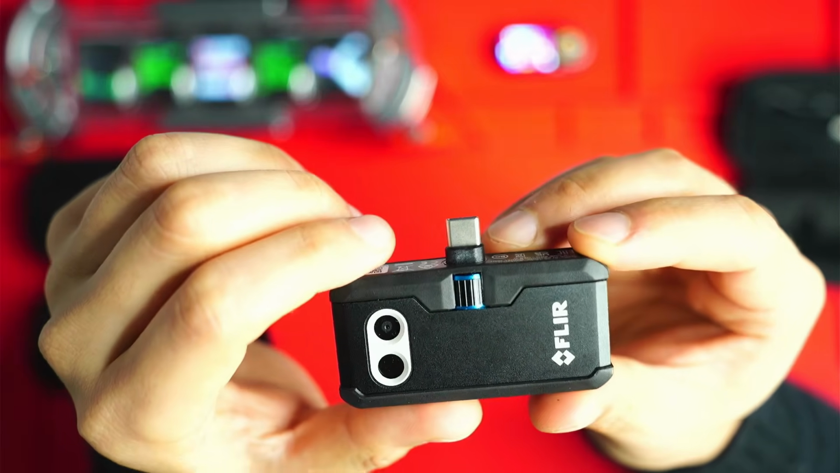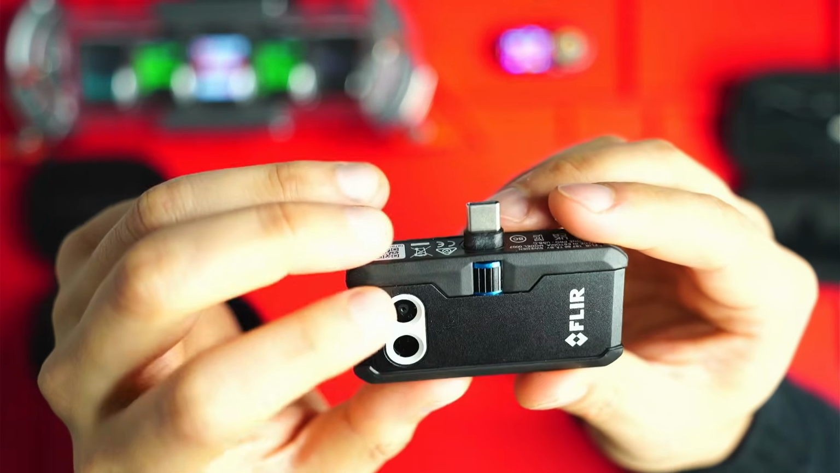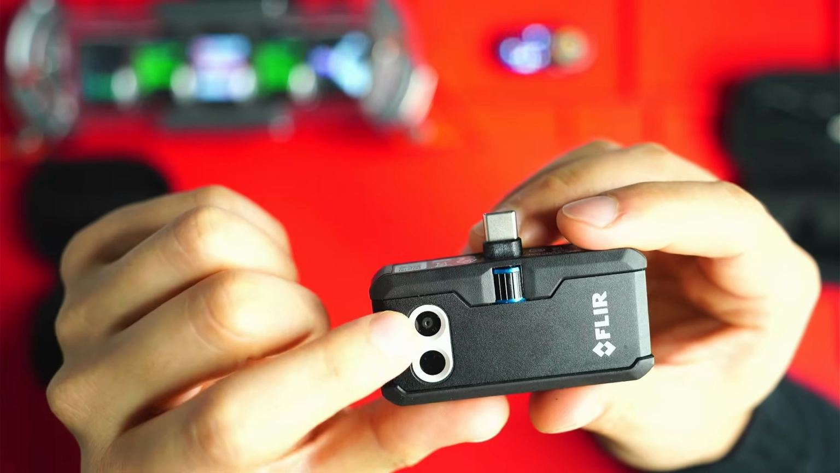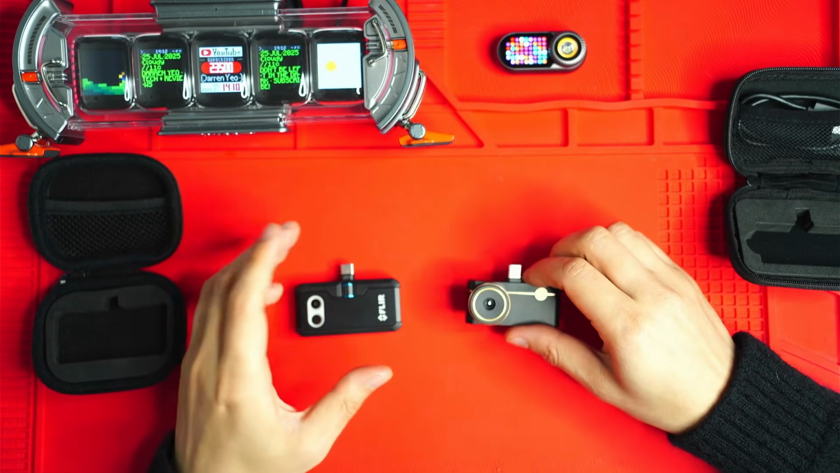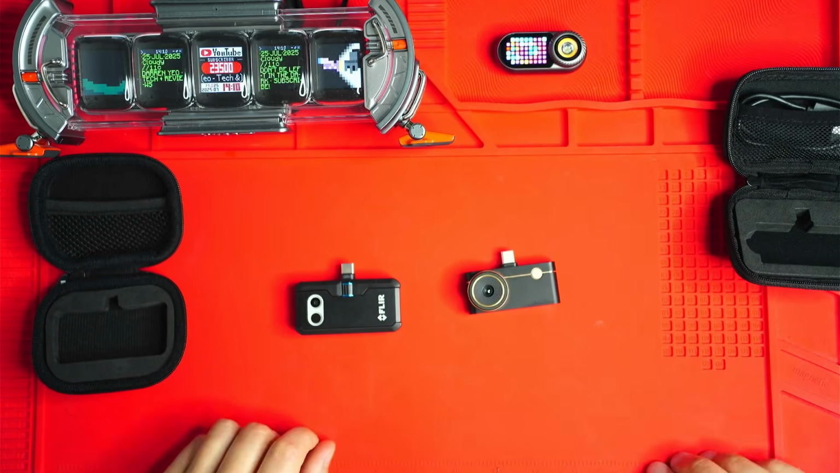It's also got a 70 millikelvin NETD, so it's less sensitive than the P3, and also has less range of temperatures that you can measure, so -20 to 400 degrees Celsius. So in terms of, I guess, raw imaging power, sensor specifications, the P3 is definitely the winner in this case.